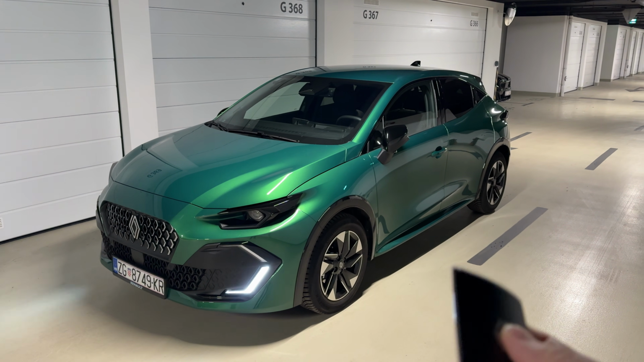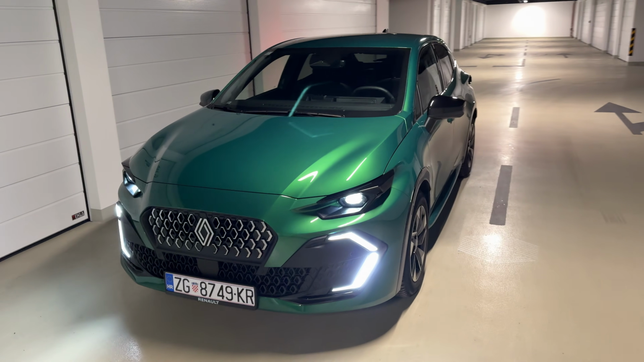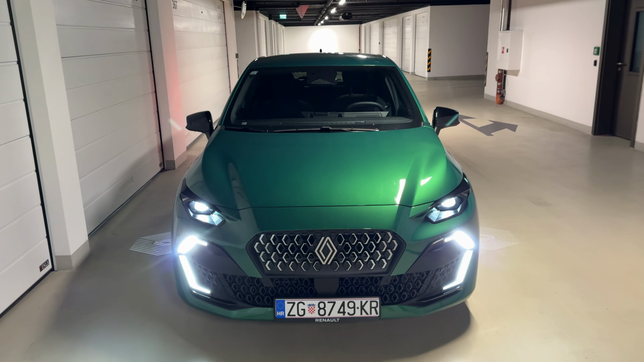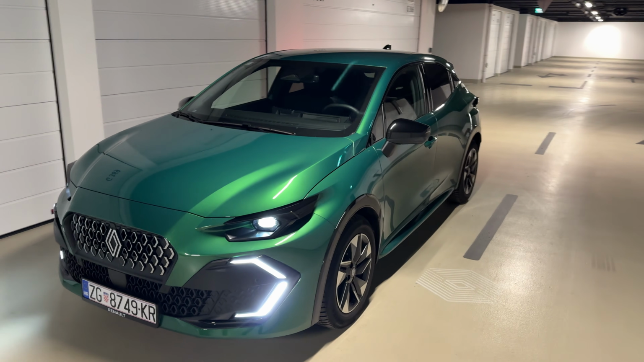In today's video I am taking you on a night point of view drive with the new 6th generation Renault Clio. The model in our video is finished in the absolute green color. It looks amazing. The car has got the new design language, the sporty grille, unique styling. For the headlights you see the daytime running LEDs in the lower section.